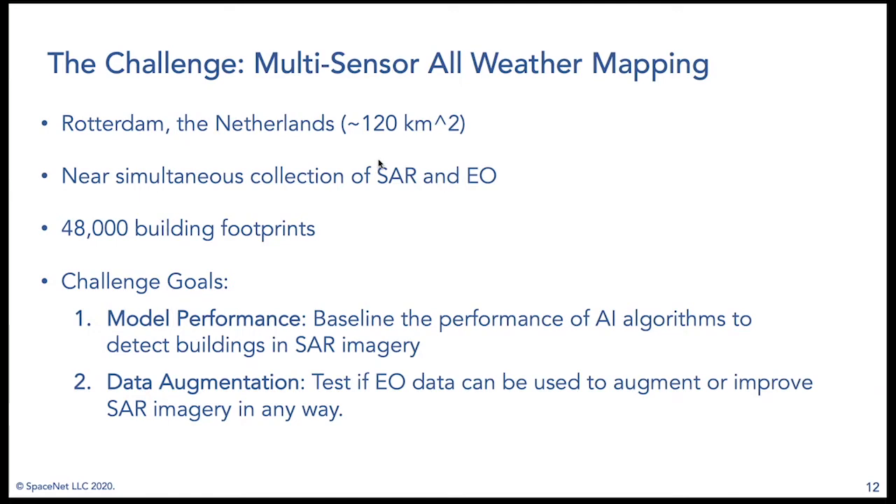The data set is centered over Rotterdam, the Netherlands, which is the largest port in Europe. It's over 120 square kilometers of data we've captured. We have near simultaneous collects of both SAR data as well as electro-optical data. So if you're not familiar with EO, that's just kind of how our eyes see and a little bit beyond